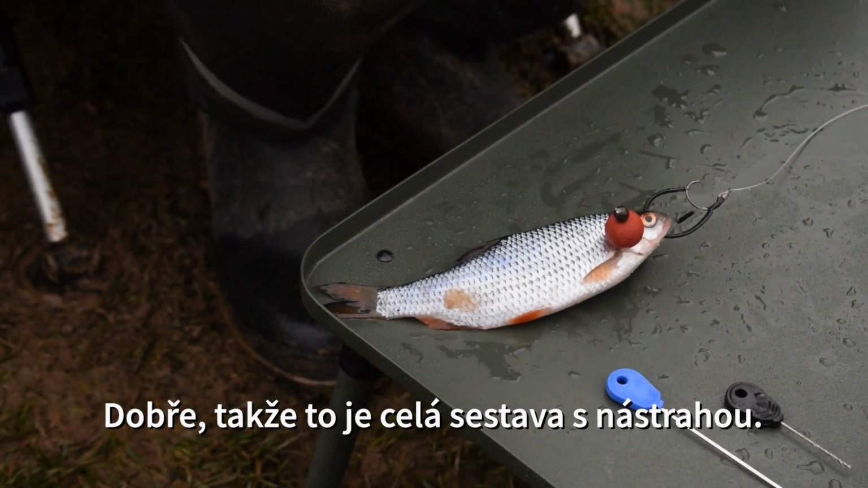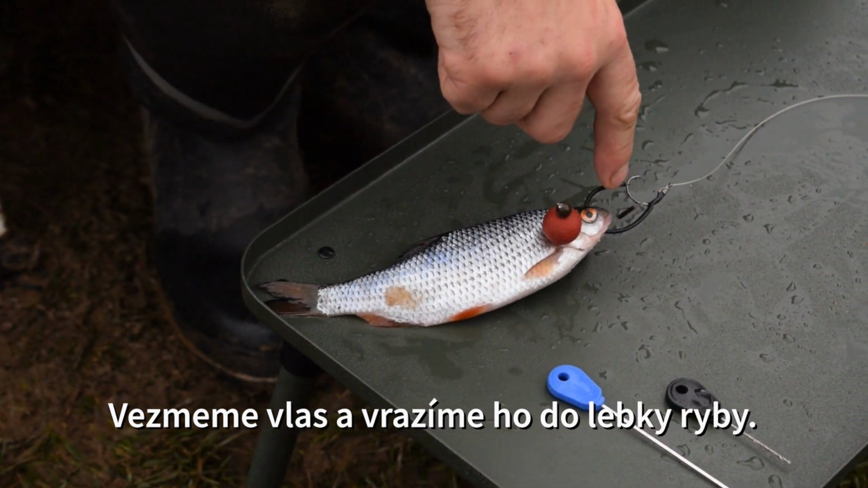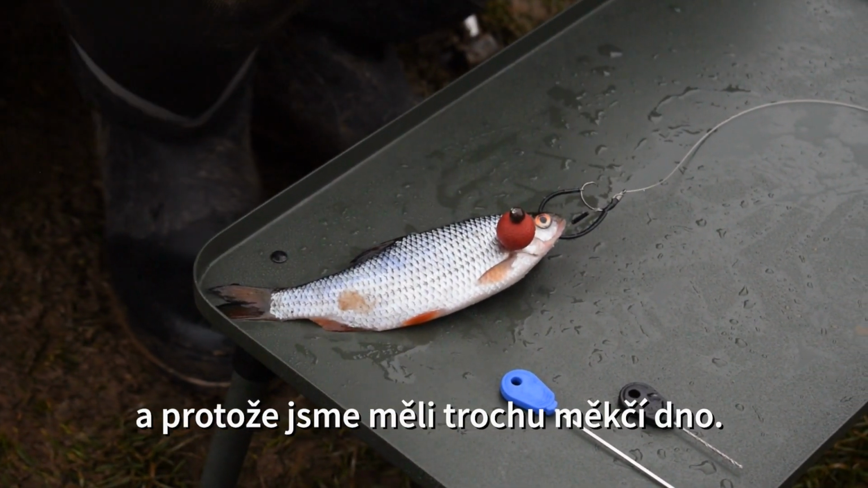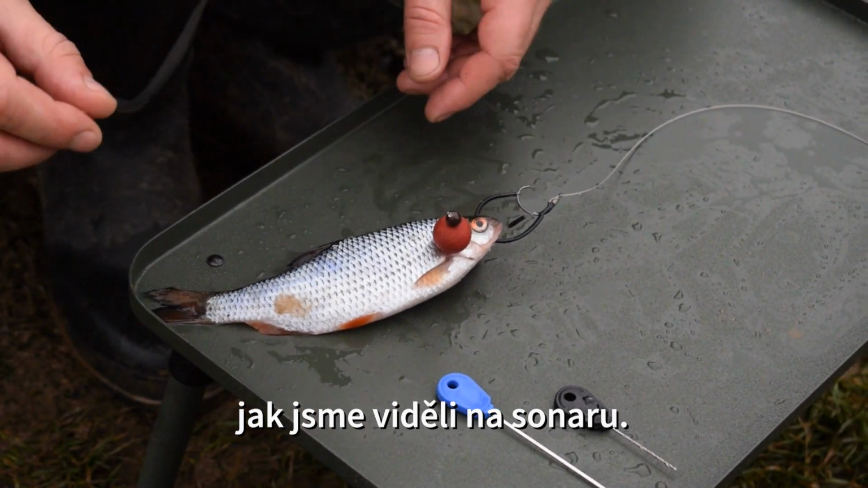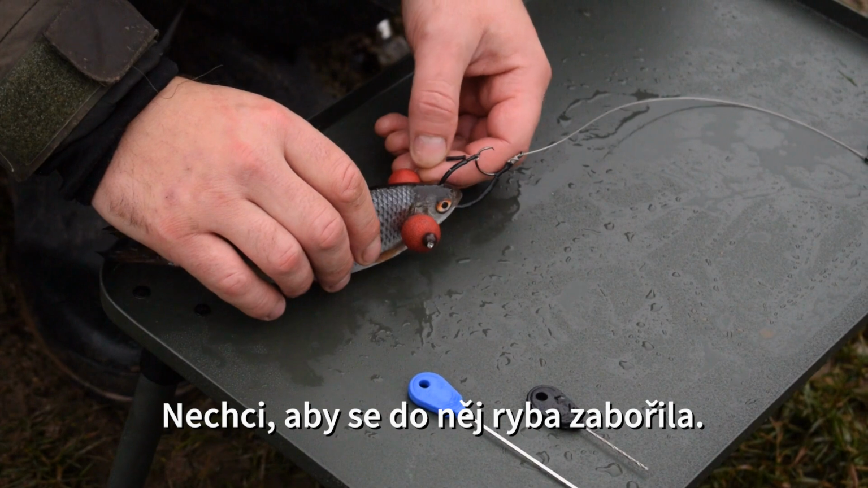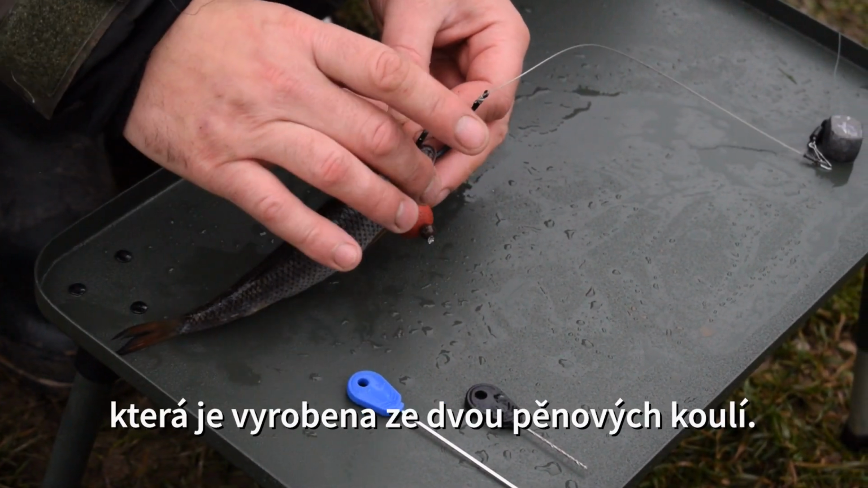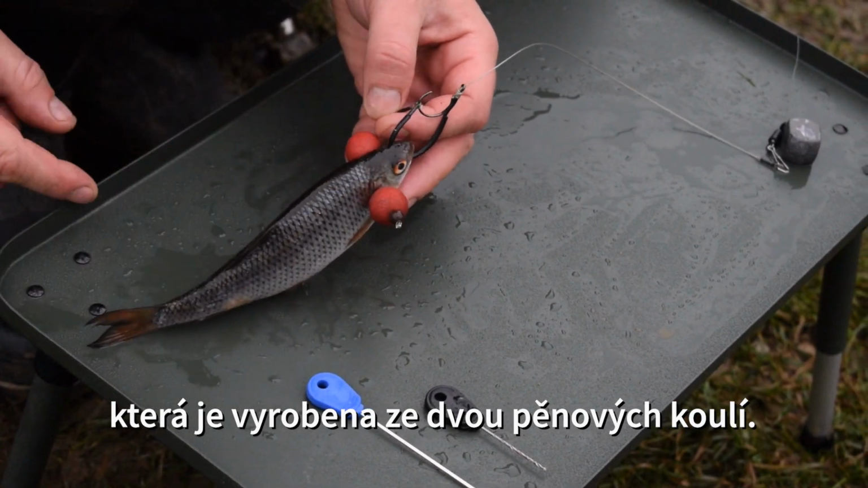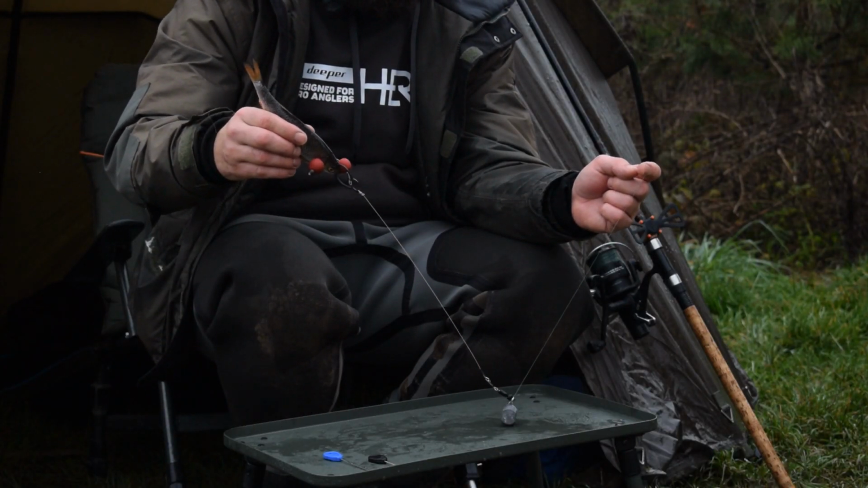All right, so that's the whole rig with the bait on. We take the hair and drive it through the skull of the fish. And since we had a softer bottom, as we saw with the sonar, I don't want the fish to get buried in it. So what I did, I added another part to the rig, which is made from just 2 pop-up foam balls, and it should pop the rig up just like that.